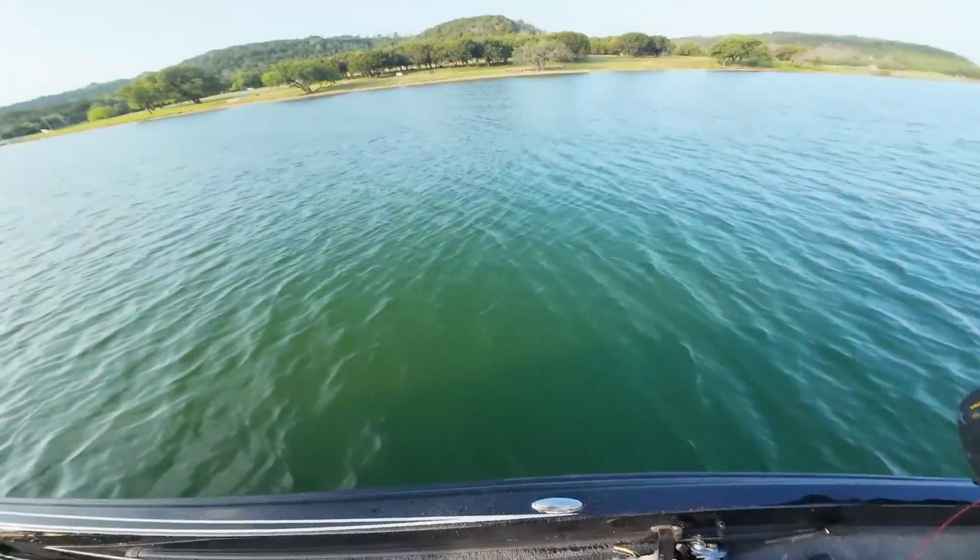But we're not here for the scenery. We're here to try to catch some bass. I have not been doing much bass fishing the last couple of years, so I'm excited. We're gonna start off with some topwater, see if we can get him to bite. If not, we will adapt and overcome. And he's already on it, so I'm gonna quit yapping and get to casting. Time to catch him, man. Yes, sir.